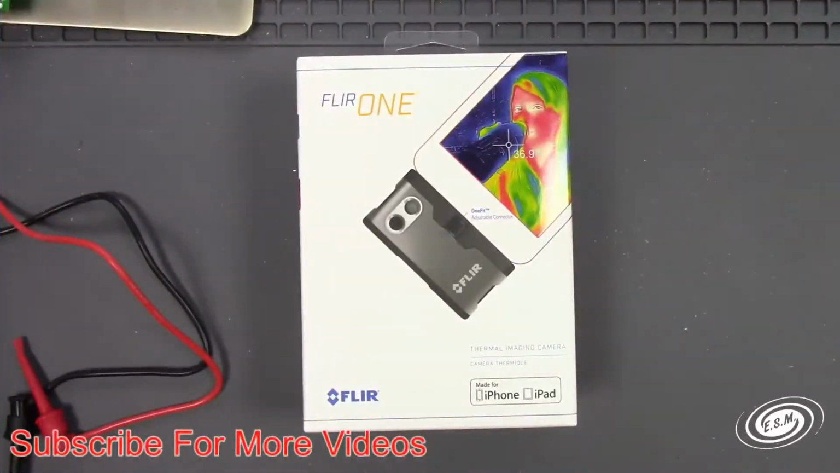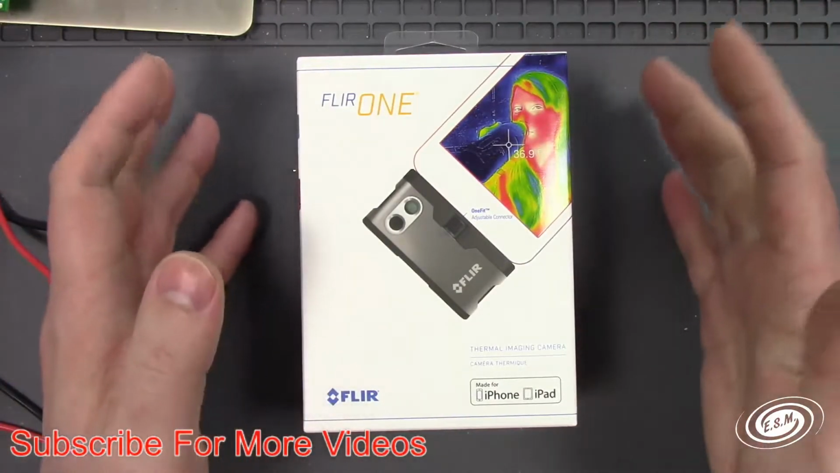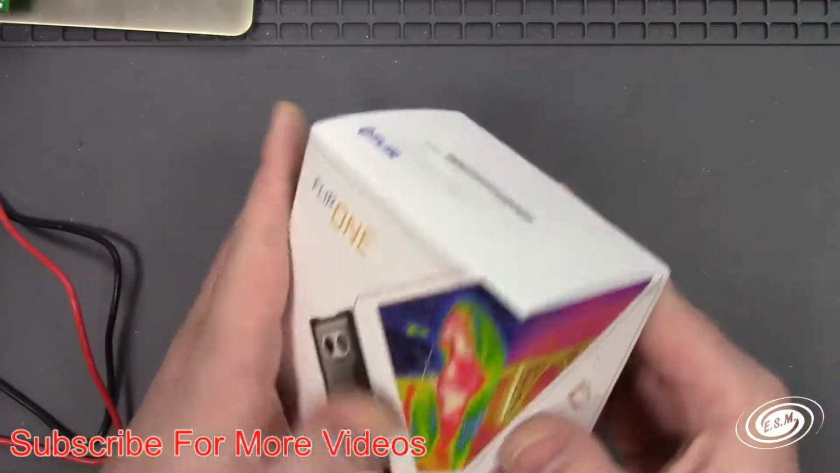Let's check it out. We have a thermal imaging camera. This is going to help me with this new career path I'm going down, fixing some electronic consoles. I have the skills for it. I'm going to go ahead and do it. So I got a low-cost thermal imaging camera.